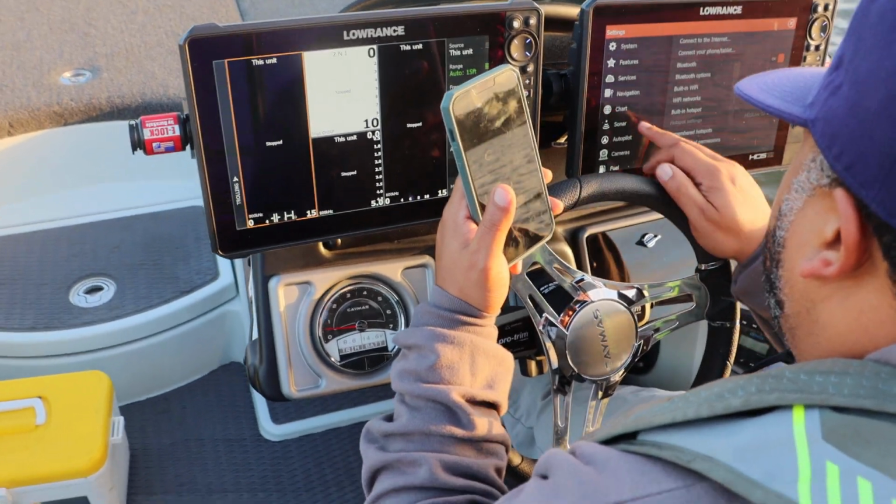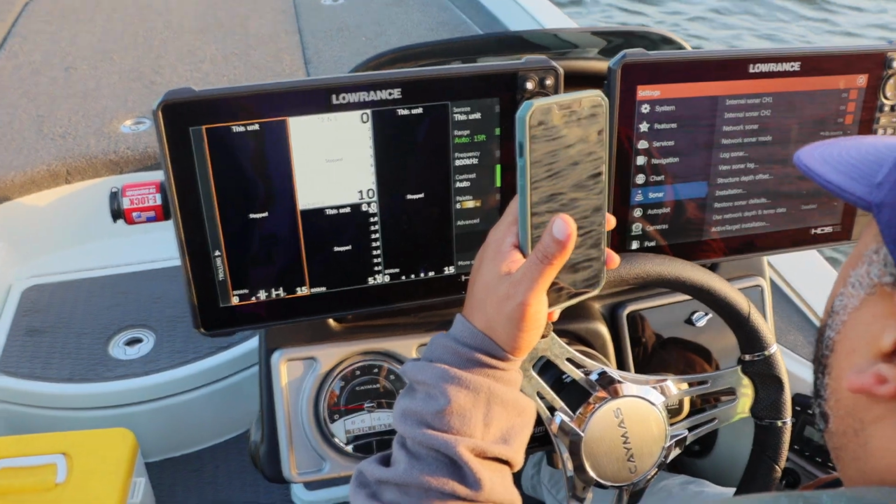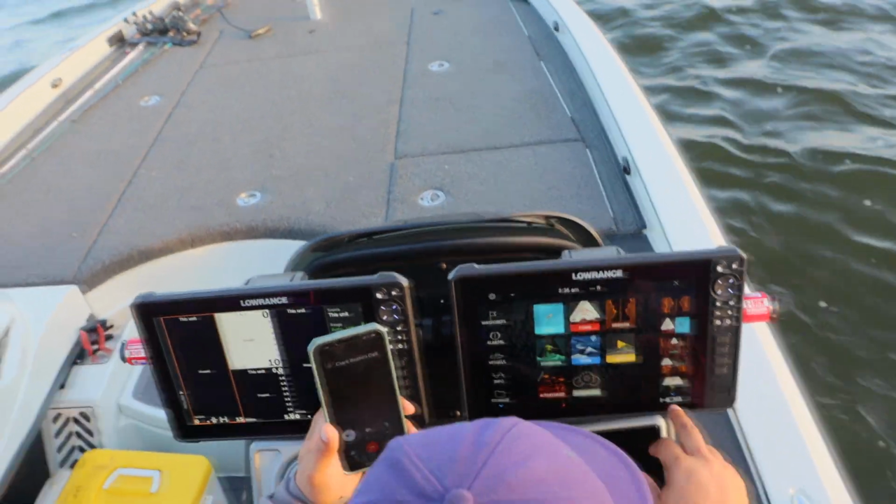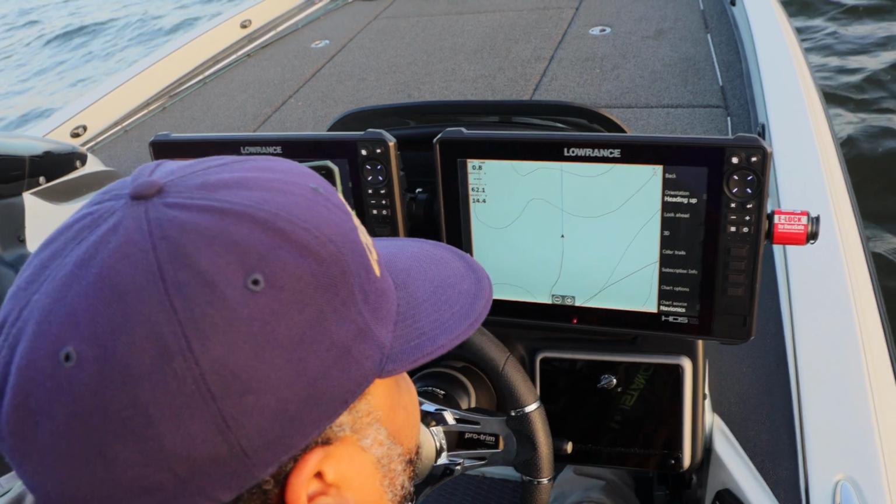Just go to the sonar. Select the sonar. Okay. At the top of the screen it says internal sonar chart 1. No, you're not where I'm talking about. Just go and select your sonar. I mean, just like the screen, the regular screen. Okay. More options. Okay. Yeah.